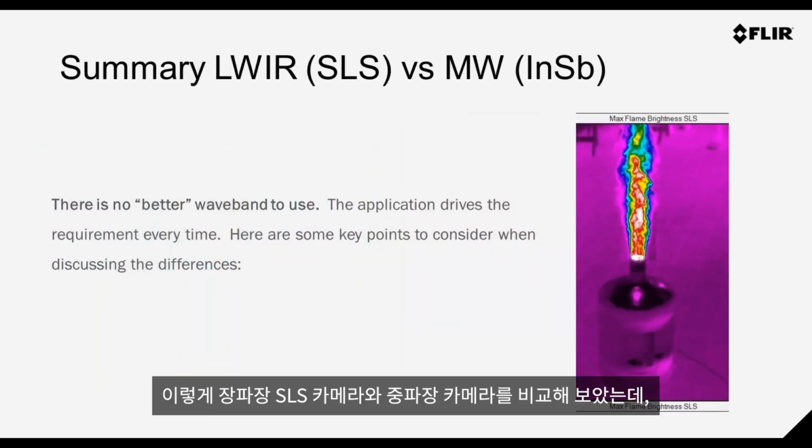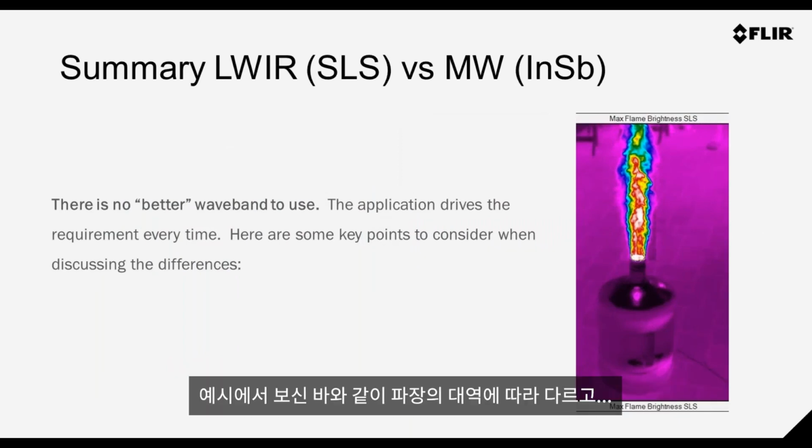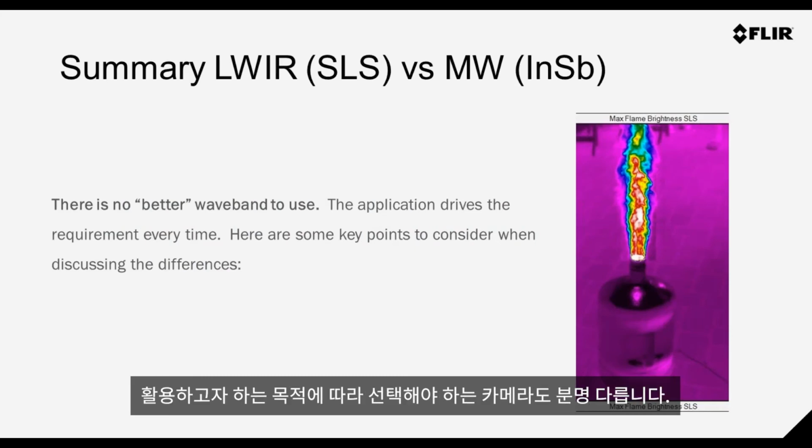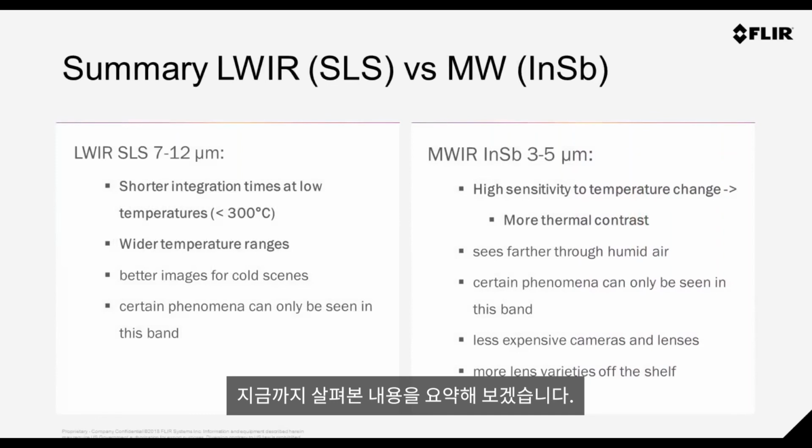Long wave IR and SLS, and working in the midwave, there's no better wave band to use. You saw there that depending on the wave band, it really depends on what you're looking to do. It's application driven. Let's summarize some of our findings now.